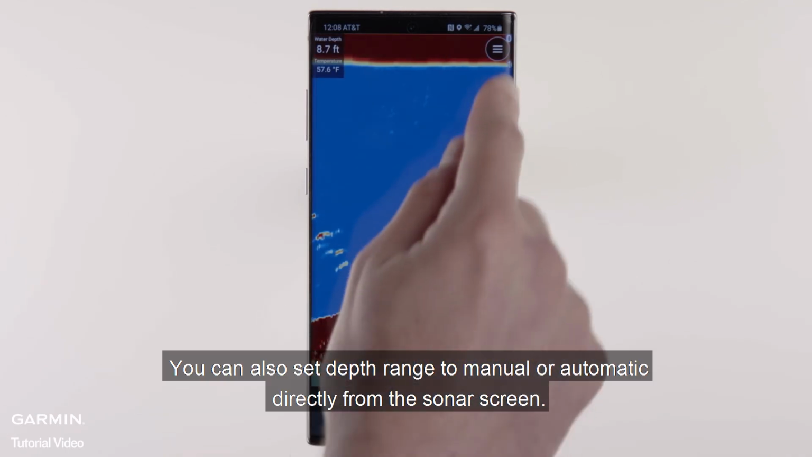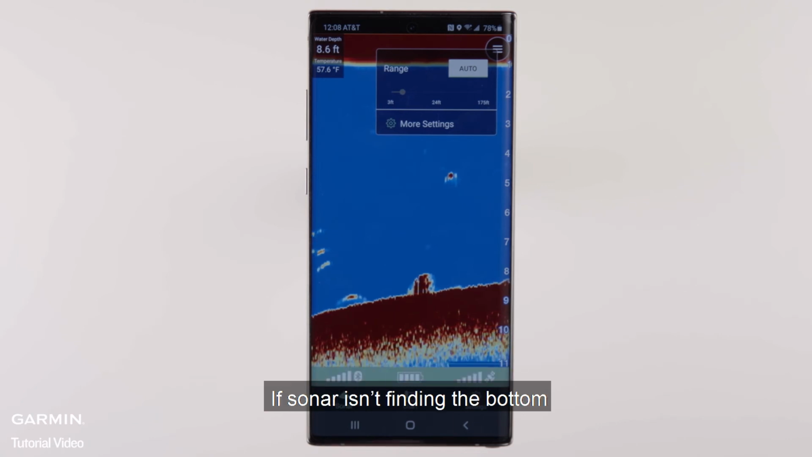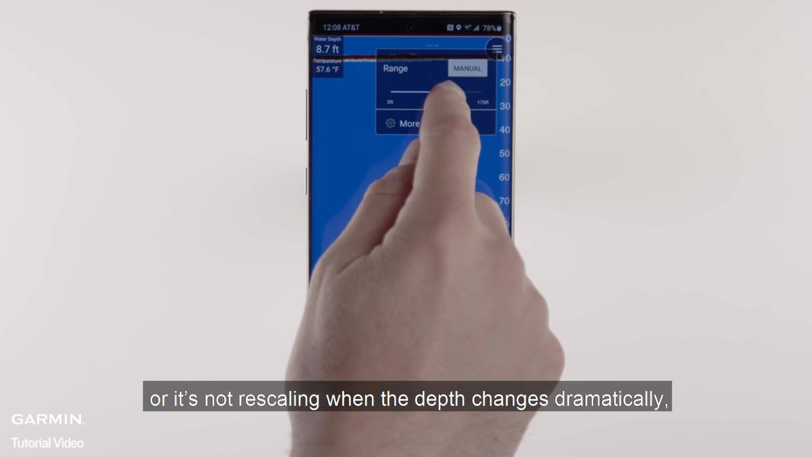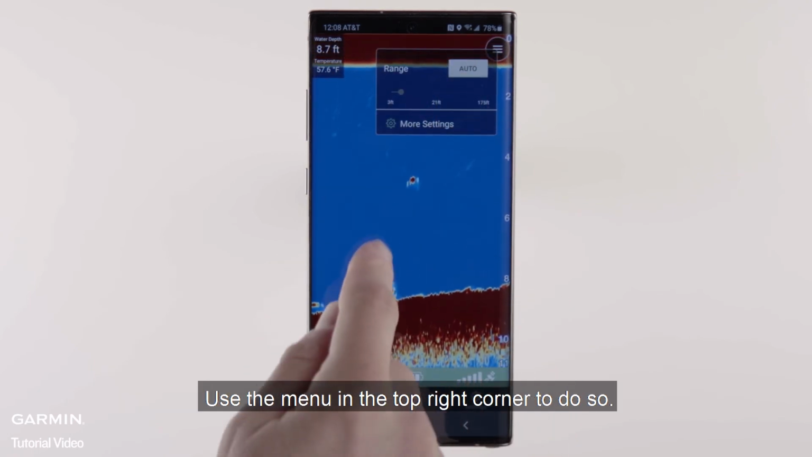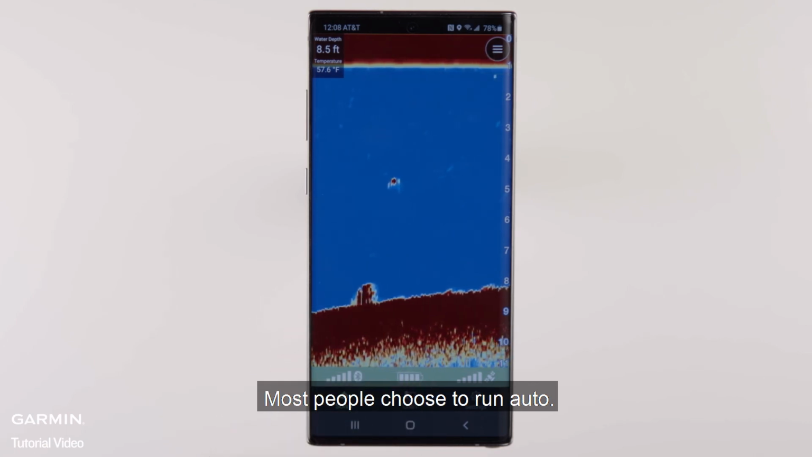You can also set depth range to manual or automatic directly from the sonar screen. If sonar isn't finding the bottom, or it's not rescaling when the depth changes dramatically, you'll want to switch to manual to adjust these settings yourself. Use the menu in the top right corner to do so. Most people choose to run auto.